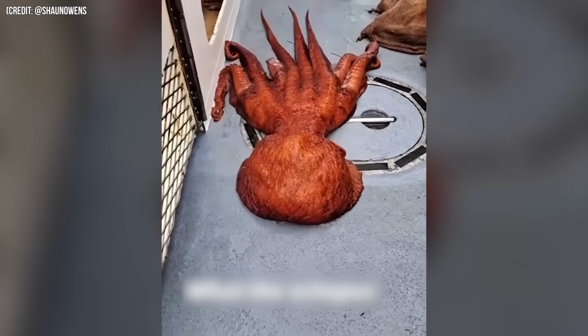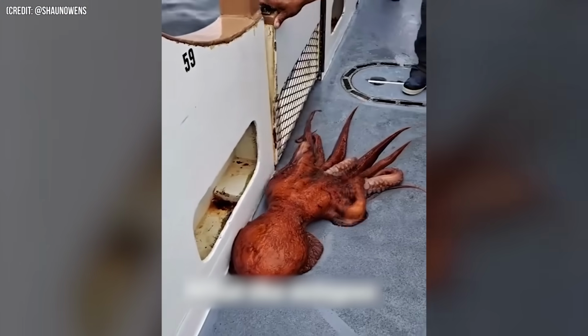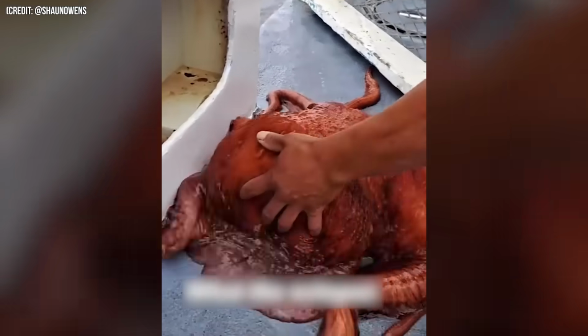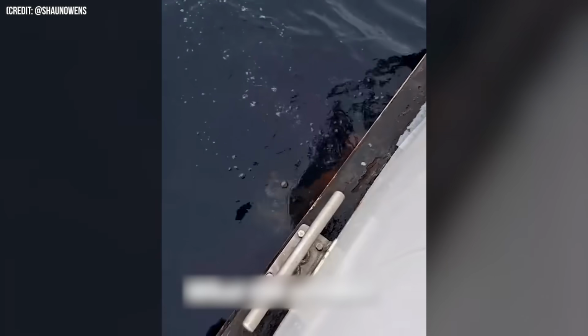Number 41. On June 21, 2023, some fishermen happened to catch a huge octopus. They knew they had to let it go, but the octopus seemed lost on the boat. So they opened the gate to the water and guided the creature towards it. As soon as the octopus grasped the idea of where to find freedom, it was gone.